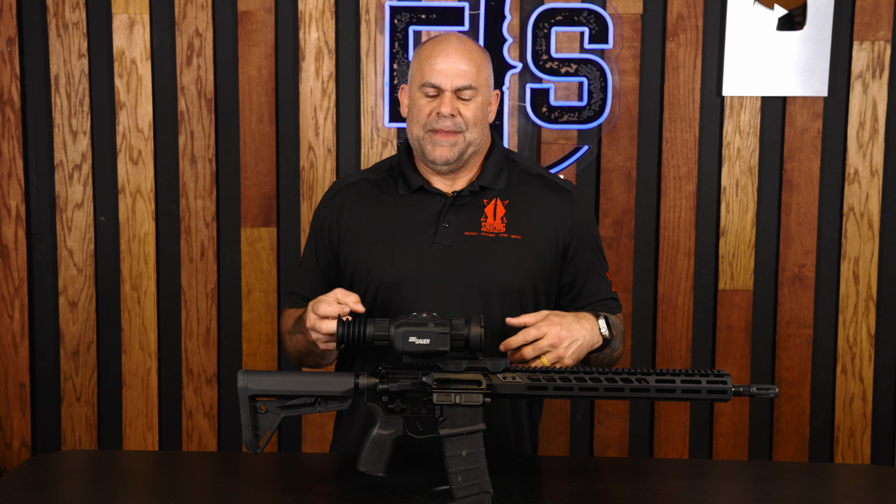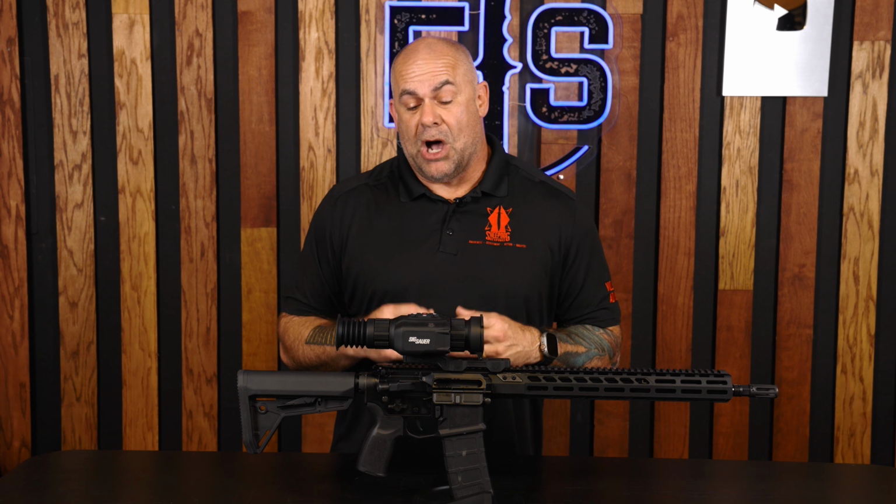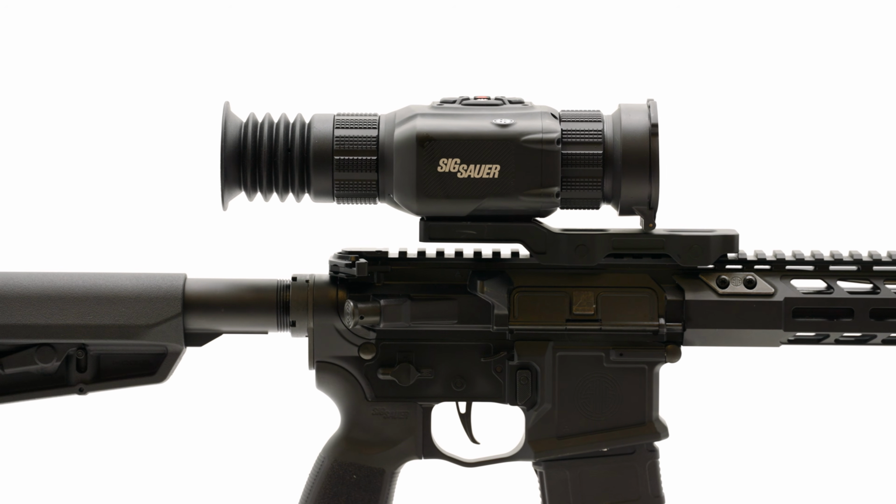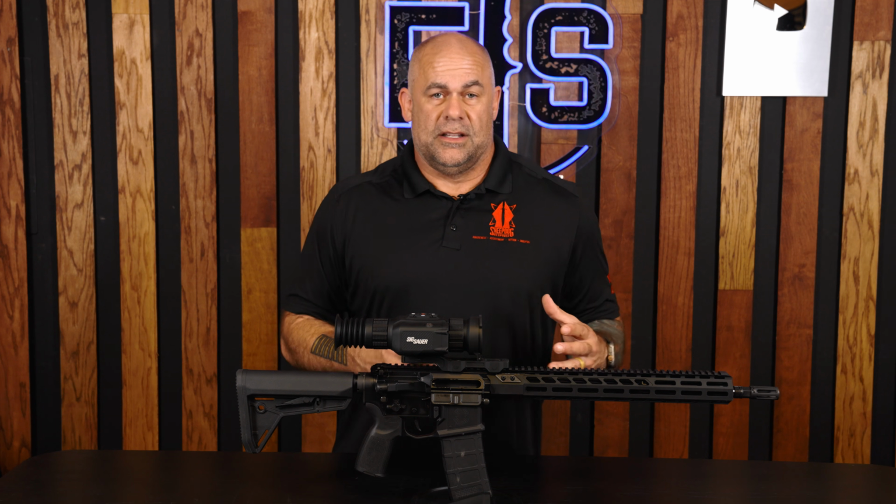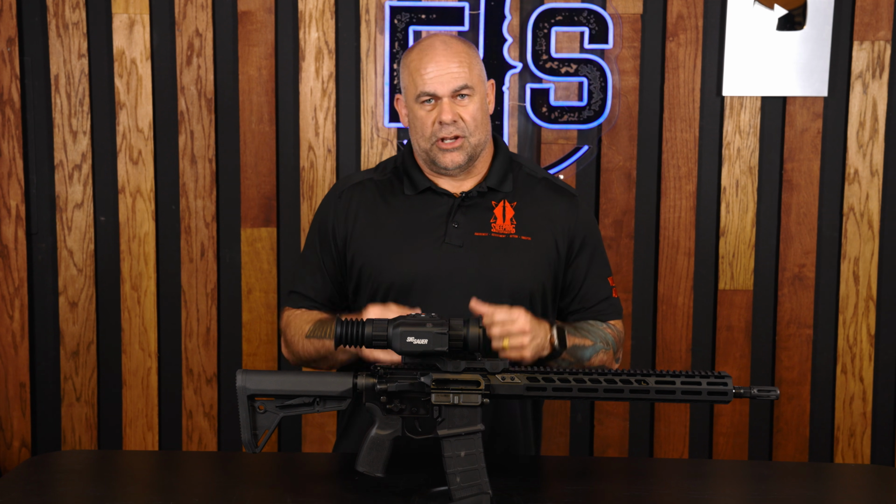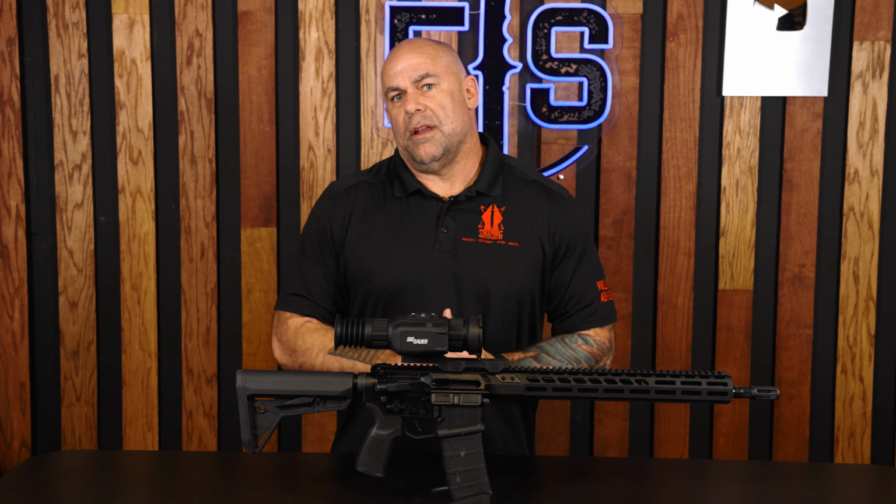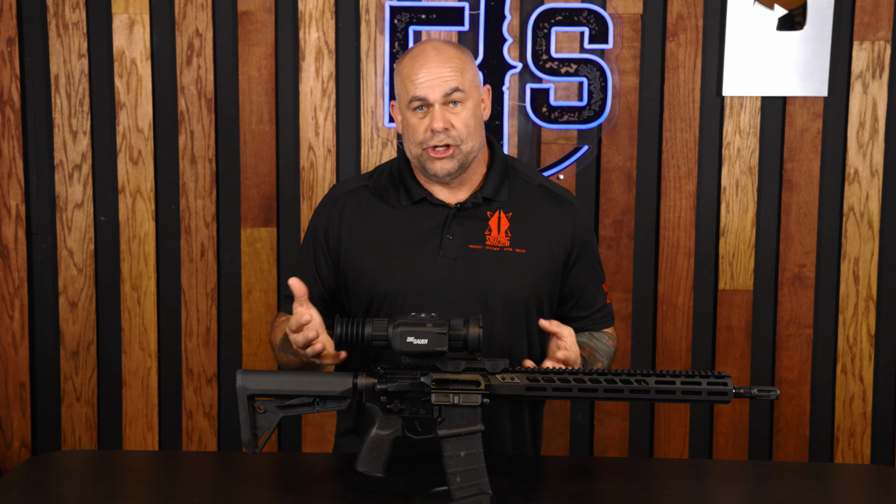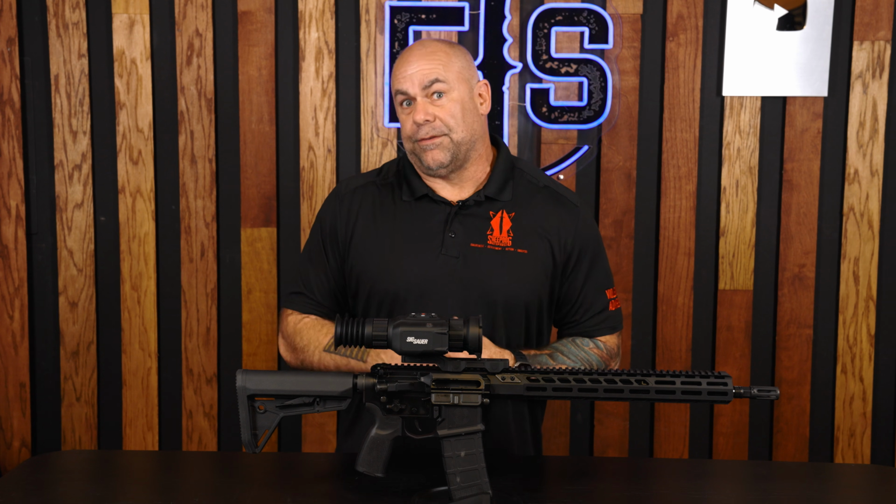And the next con that I'm going to talk about is the weight. Because of its size with all thermals, even though relative to many thermals it's small, it's heavier than a normal optic. It's not very heavy per se, but compared to a normal optic, you are going to feel the weight difference. If you're going into the bush and taking this thing, it's going to ride slightly heavier than most optics would. I wouldn't call it heavy, but it's heavier than most optics. So you do have to take that weight into account. It's a slight con when I'm switching over to thermals in general, but on this one, the bulkiness and the extra weight, you're definitely going to detect it.